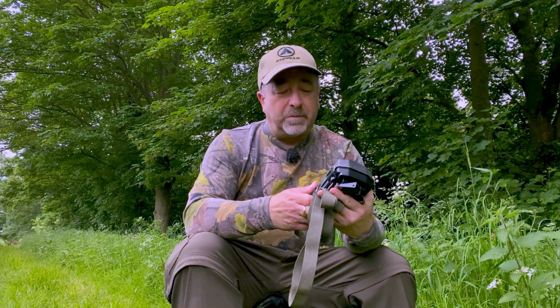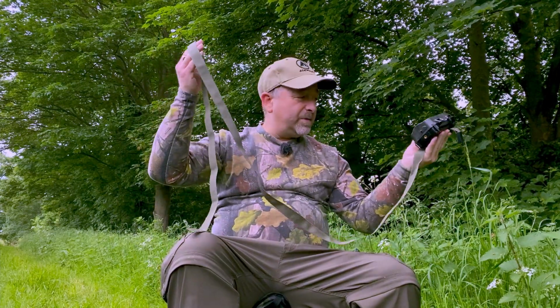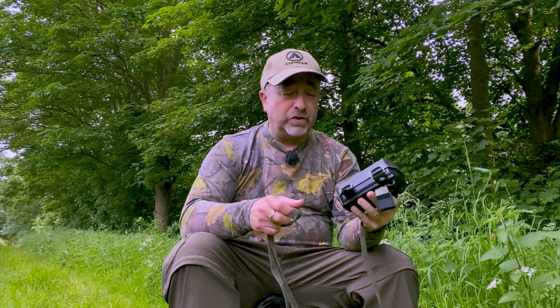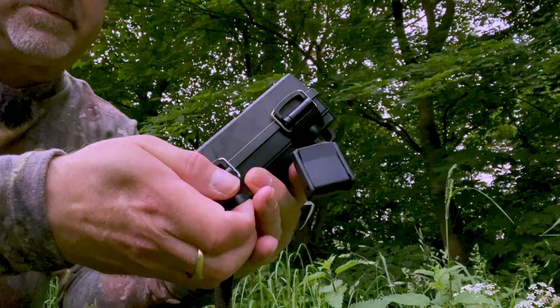Although it's probably not the daylight where I'm really going to be getting the most use out of this thing. So when we open it up, the first thing to notice is this strap. This strap is enormous. It will go around a pretty big tree, so that's really good, and that'll secure it to a tree nicely.